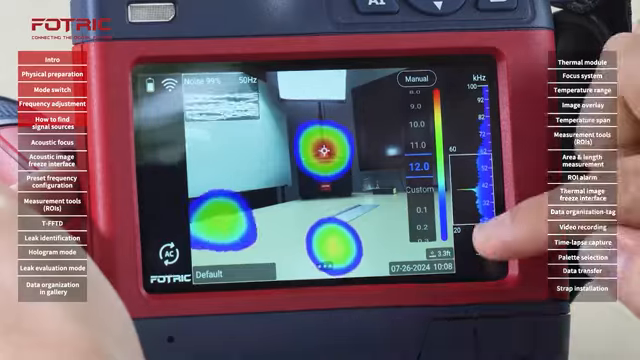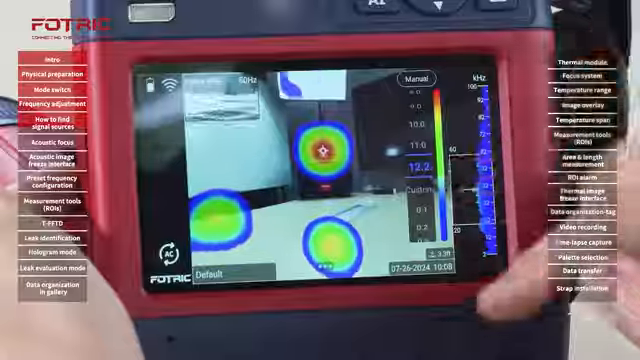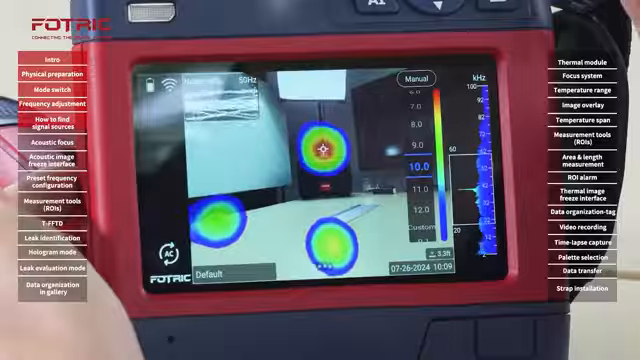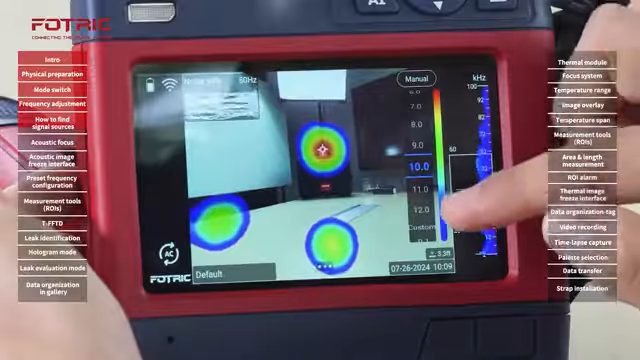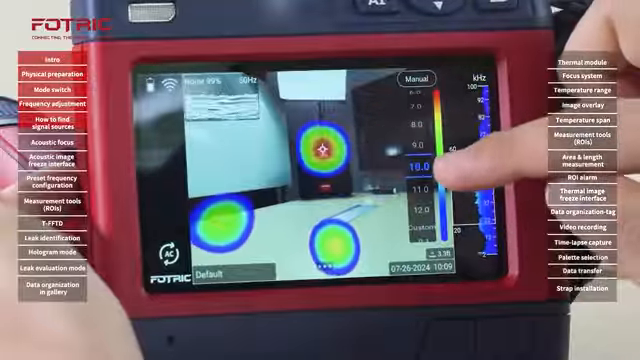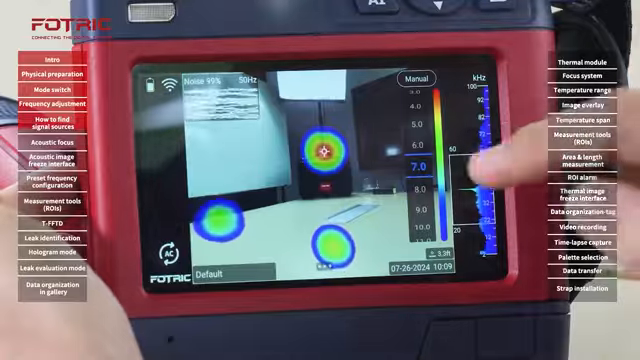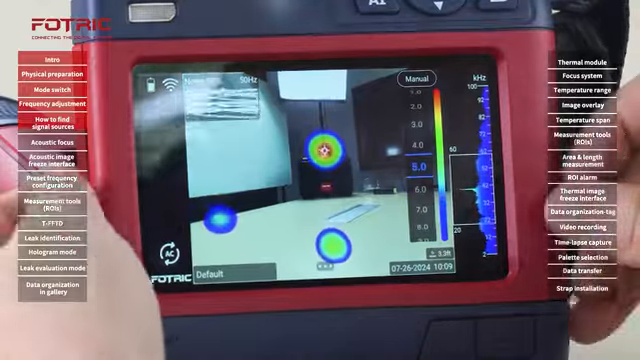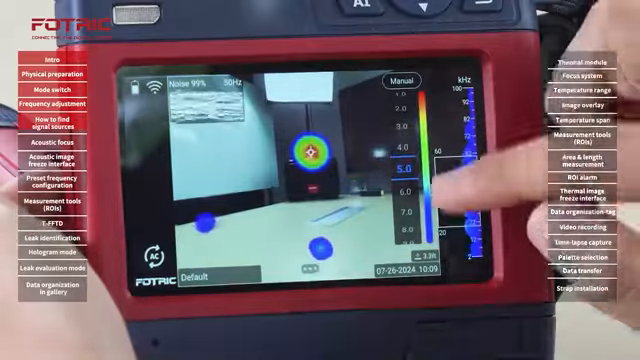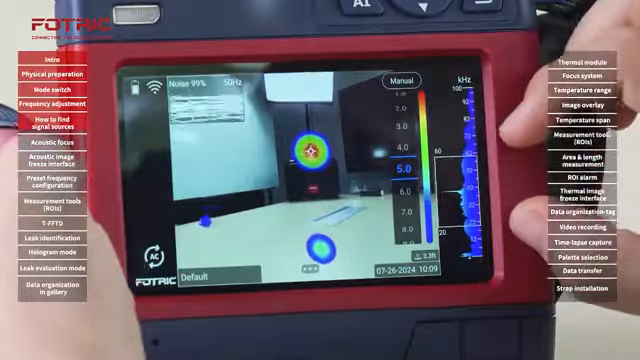I can modify what are going to be the values from the top and minus, going down. 12 points, 11, 10, and what I'm adjusting right here are the decibels. I want the camera to show me on the screen anything that is the highest amplitude and 10 decibels below. As I keep going down, I'm narrowing that band, and then I'm pretty much isolating specific issues. Now, this is one way to show problems that are within this bandwidth.